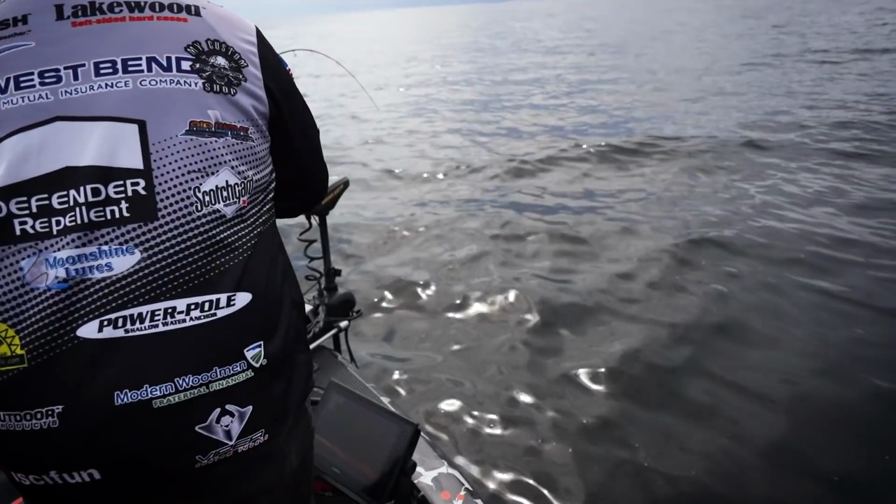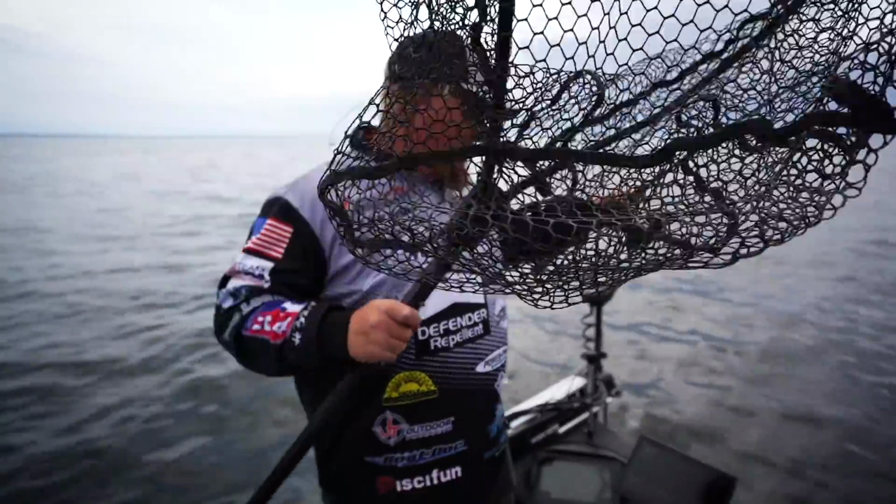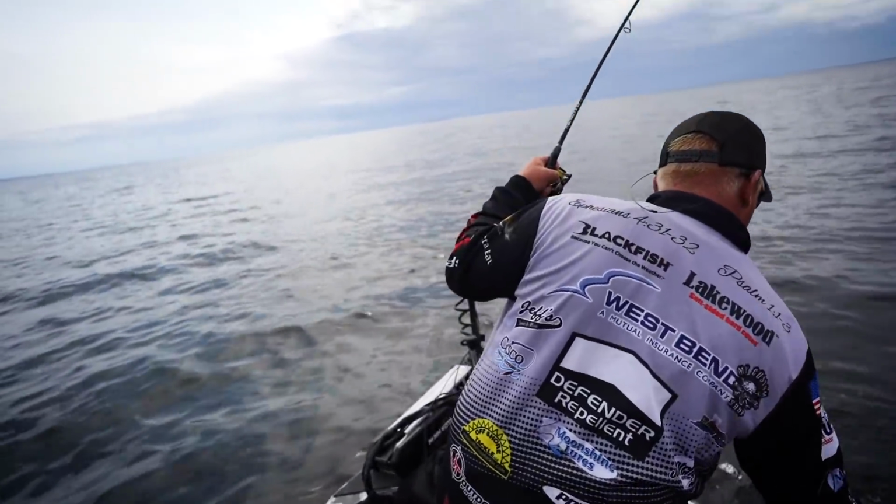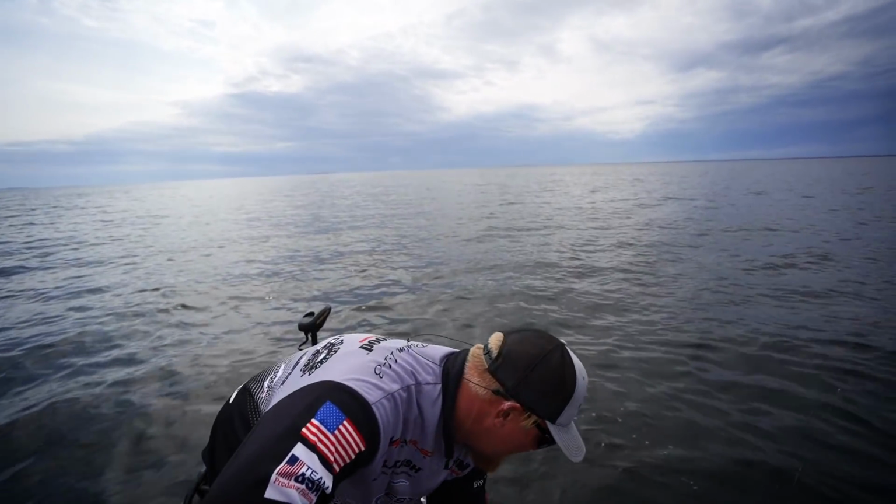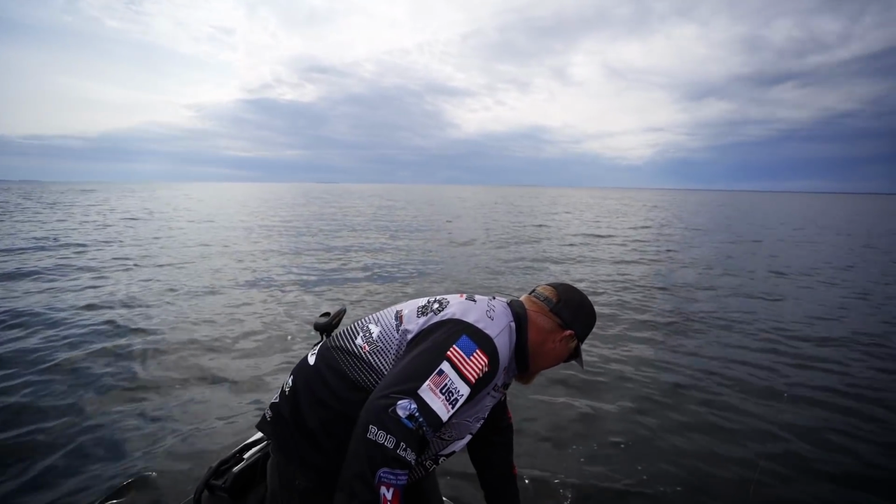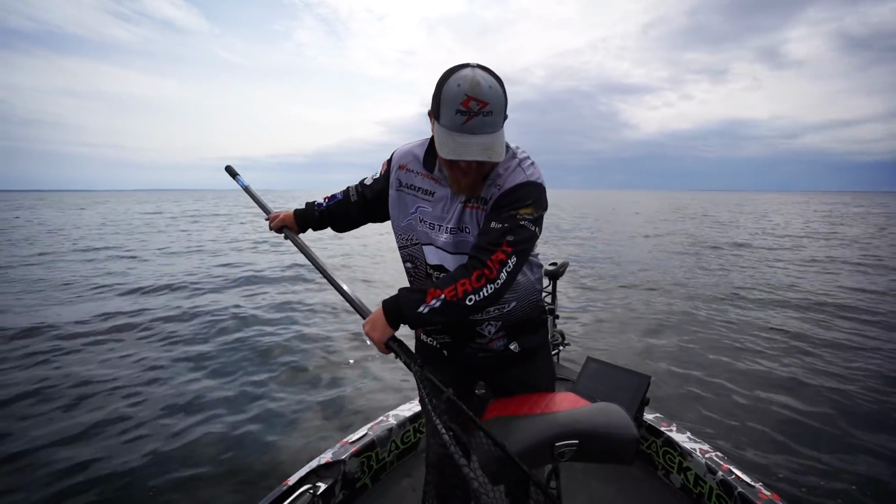Oh my goodness. Wow. This is a door tunnel slab right here in the net. Yeah, so that's basically what we're talking about. That's why we come here, is for this. This is why Livescope is the bee's knees.